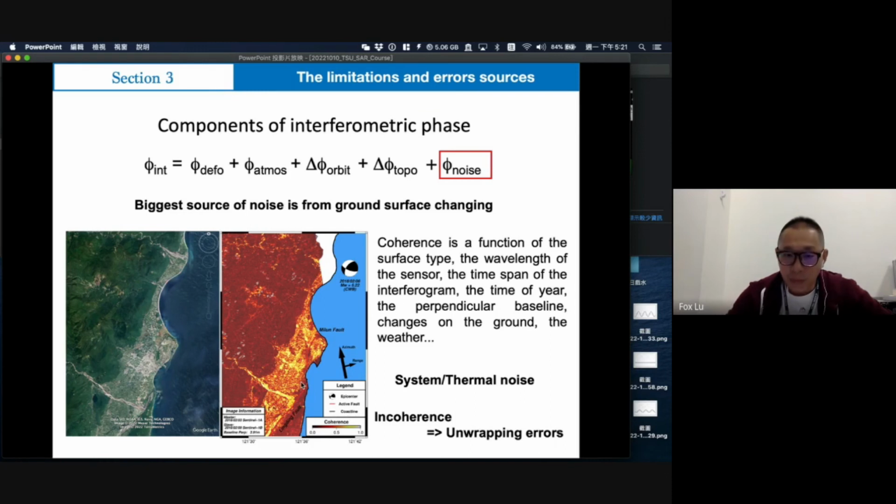So when an earthquake occurred, in some places the coherence will drop, like the forest, so it's hard for us to get this information. Therefore, in some areas we must focus on the coherence value, like the mountain area.